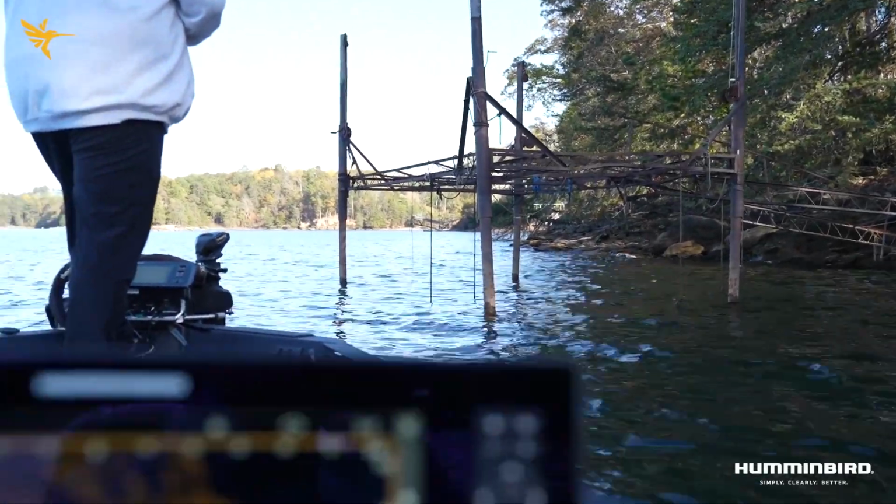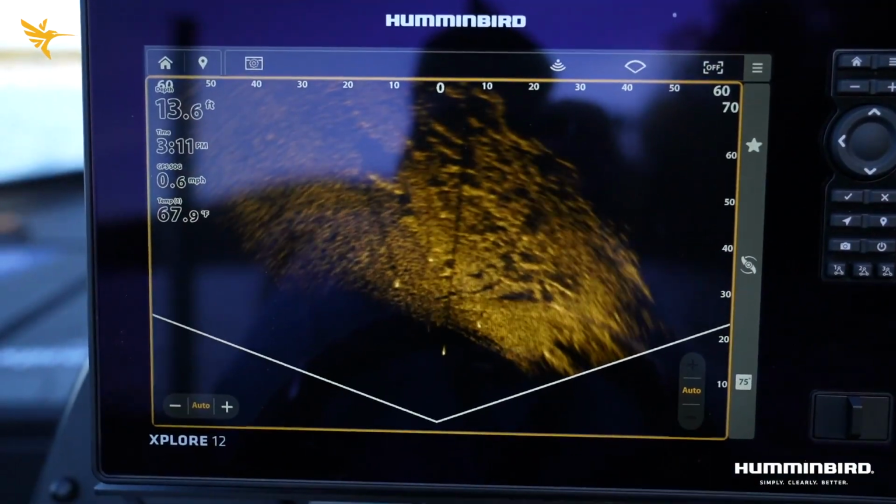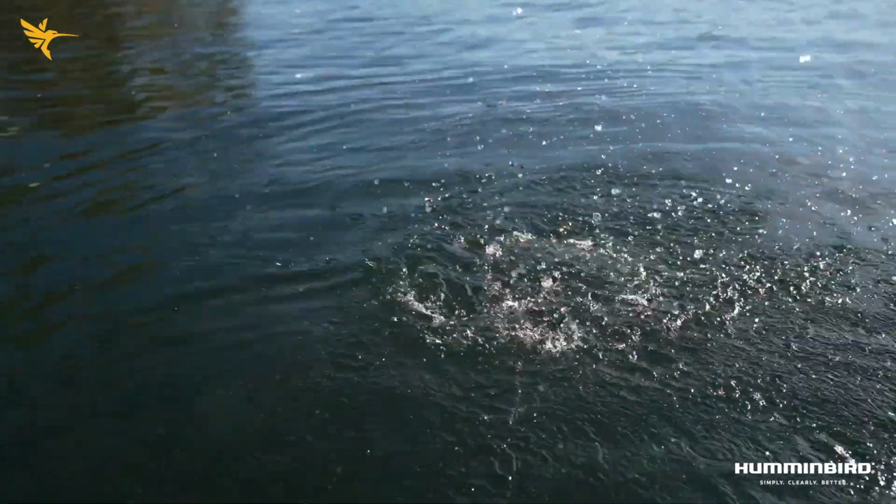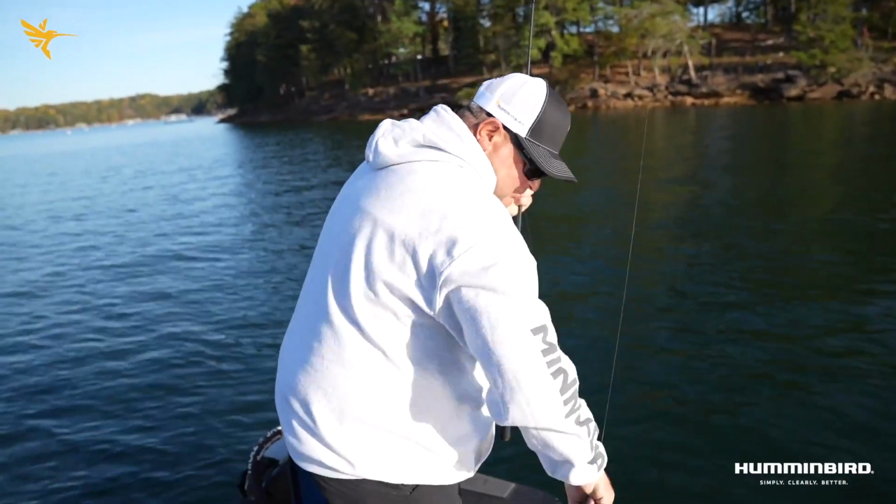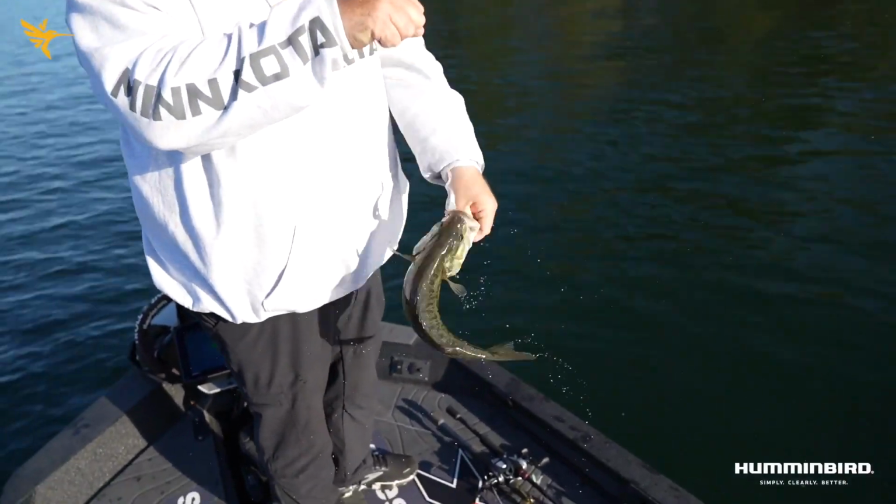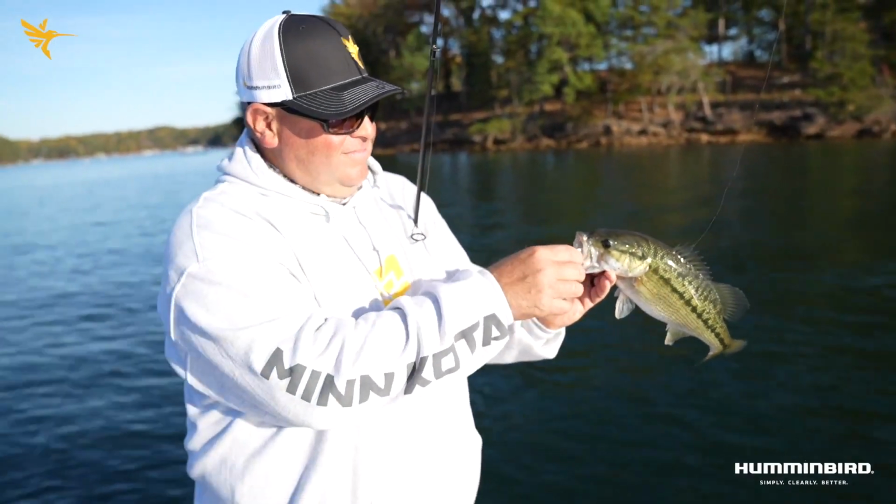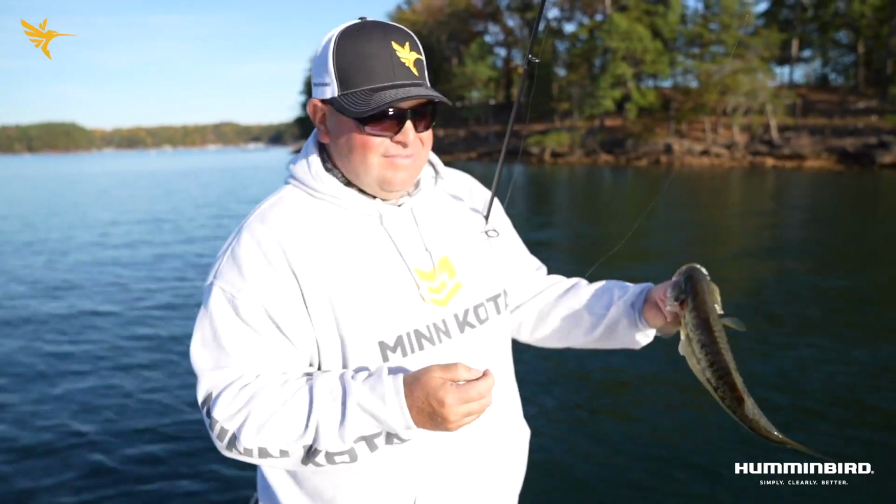I'm going to take this Mega Live 2 and work it into my style of fishing, that shallow water type technique, and be able to look under docks, look at isolated pieces of cover, big laydowns, places that traditionally I would just fish. Now I'm going to be able to scan in there with the new target separation that we have, find those fish in that cover. It's going to make me more efficient on the water.